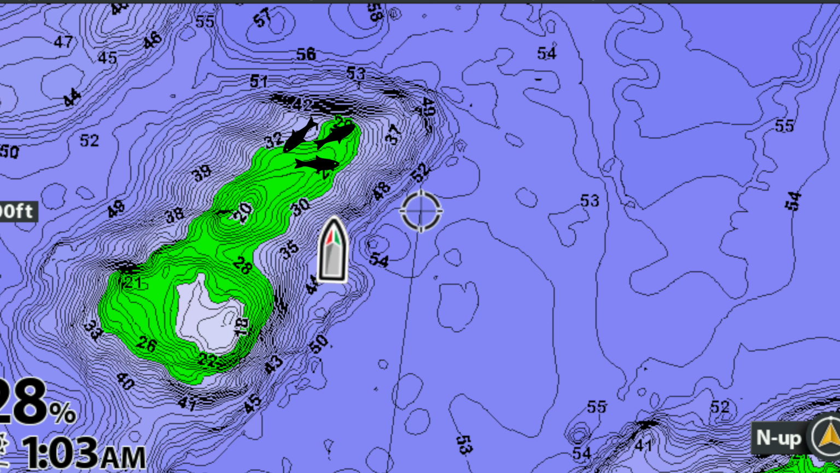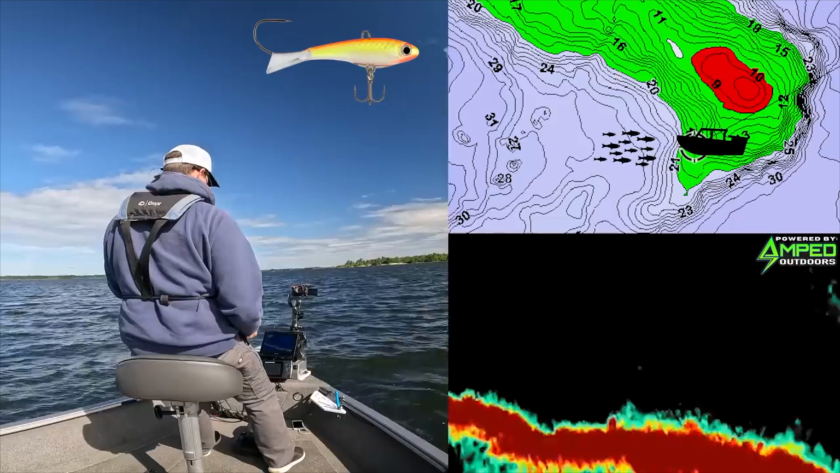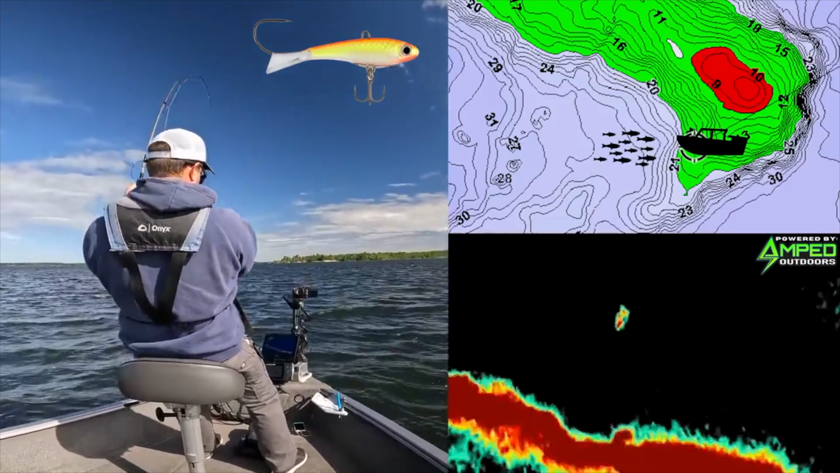Sometimes they might be structure oriented, or they might be in a more specific area. That is when I slow down, I zoom in, and I take some time to examine it a little bit more. So depending on the location, depending on their setup, that is gonna be another factor going into my decision-making process. The third one is the presentation that I'm using.